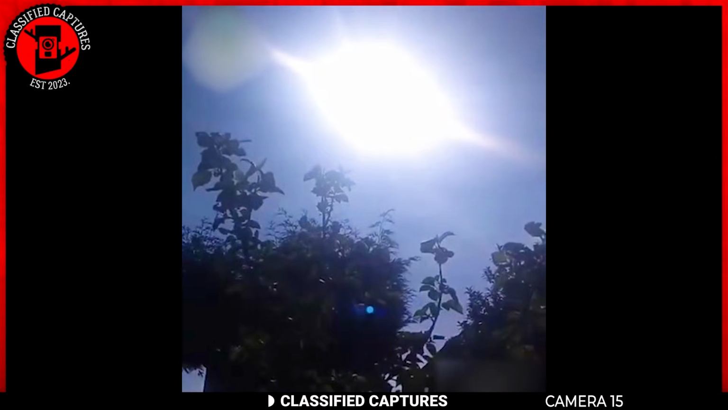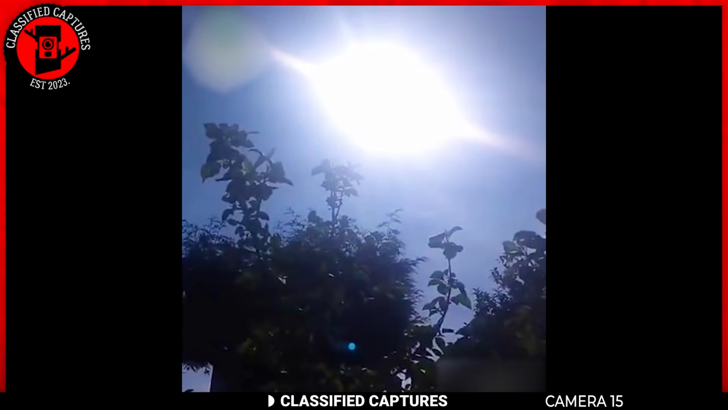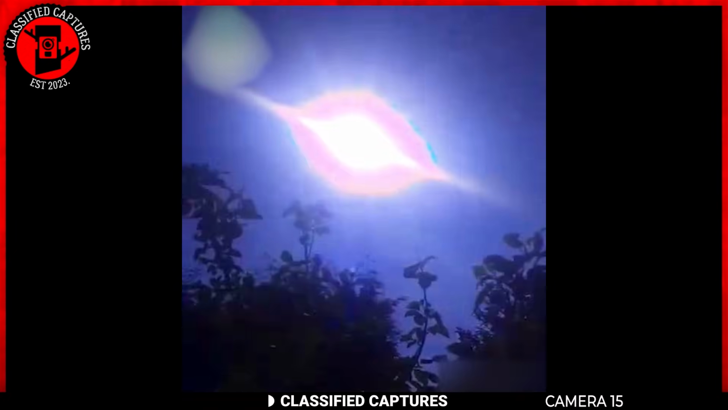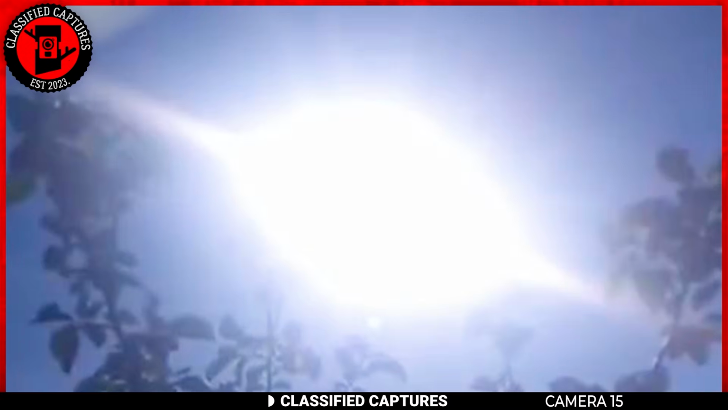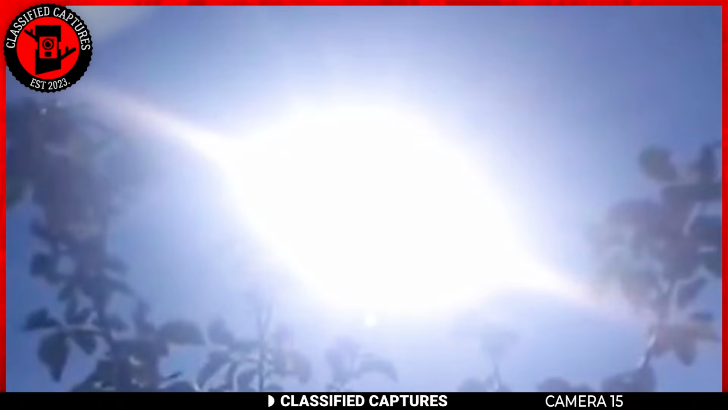One possibility is that it isn't the sun at all. Instead, it could be a fault with the device used to record. Perhaps there was a glitch in the camera or some issue with the phone's software that's causing the blinking effect. For this to be true, however, the one who recorded and uploaded had to be lying.